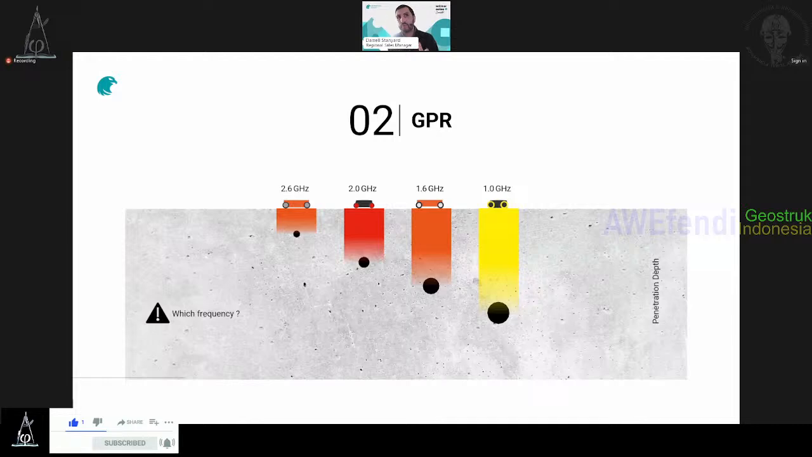Do I focus on the shallow objects? Of course, you need to focus on all objects. This is concrete, this is serious in the construction industry, and you need all those frequencies. Unfortunately, for a long time you had to buy several antennas. So that's the first difficulty.